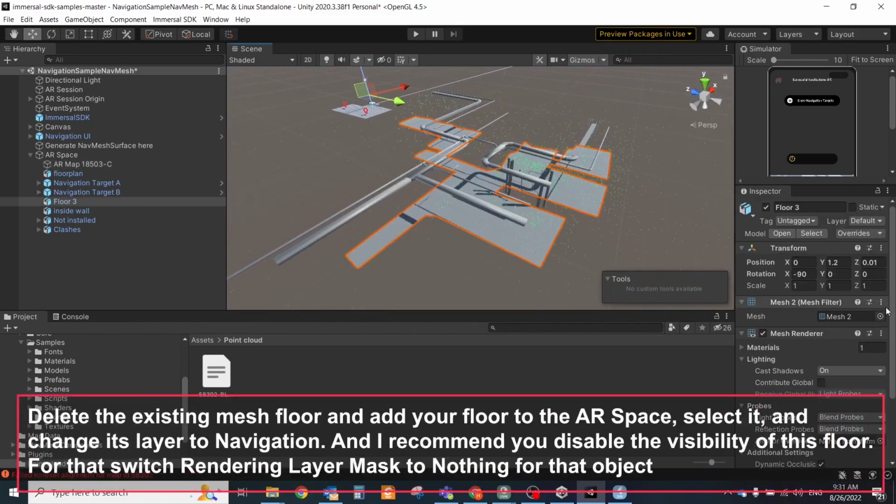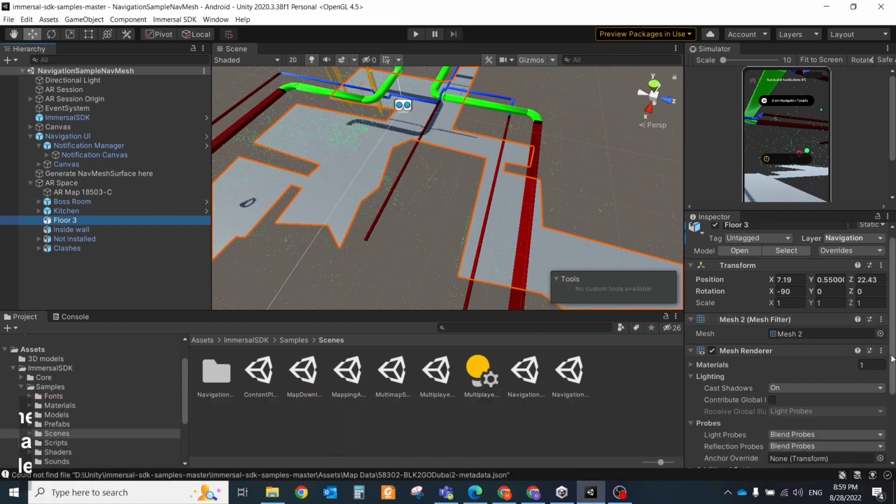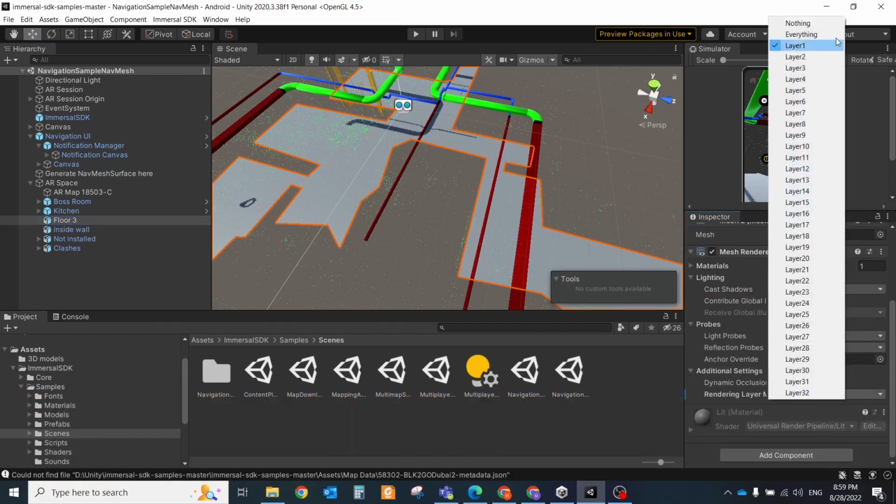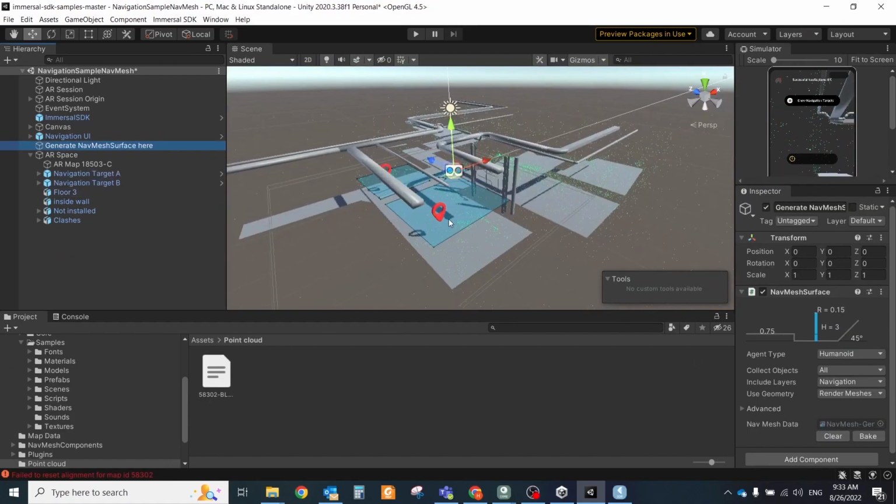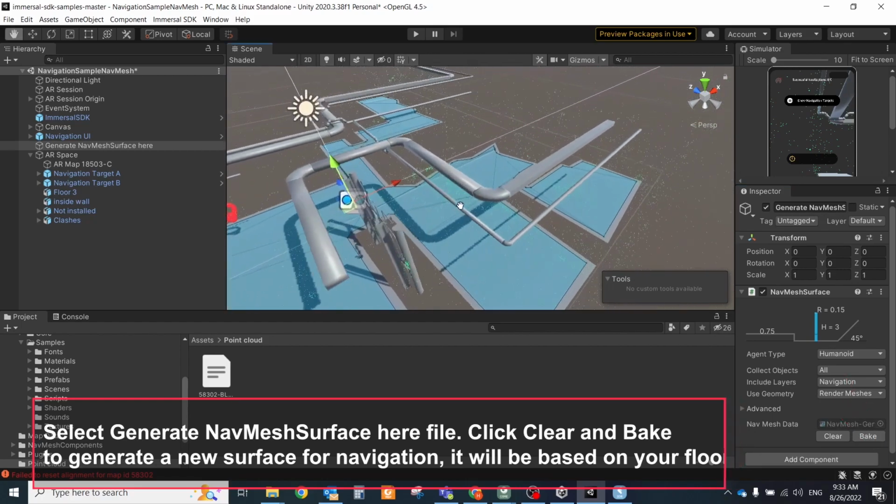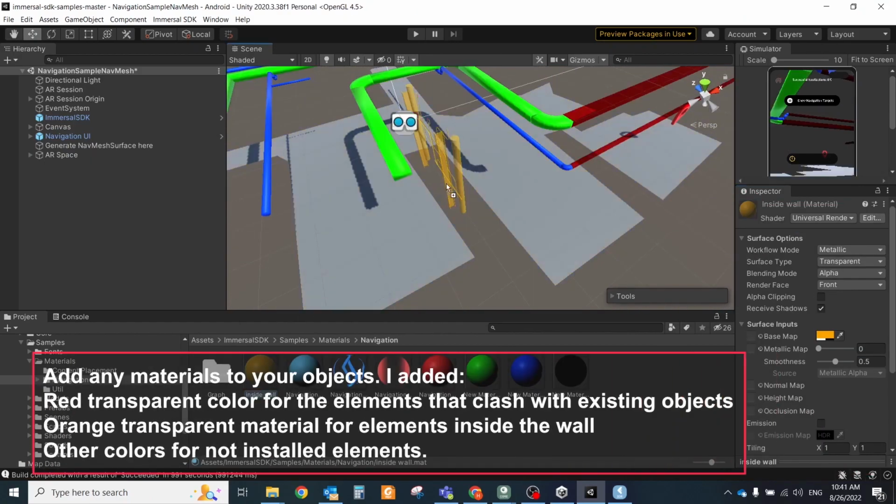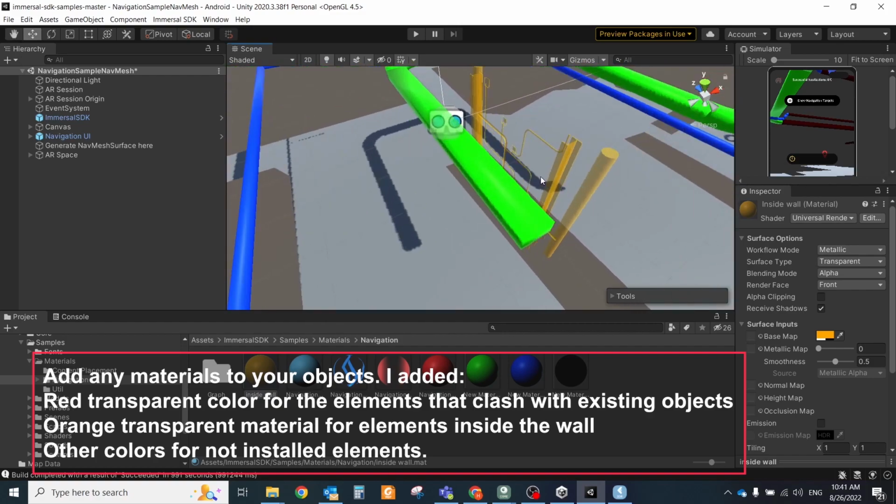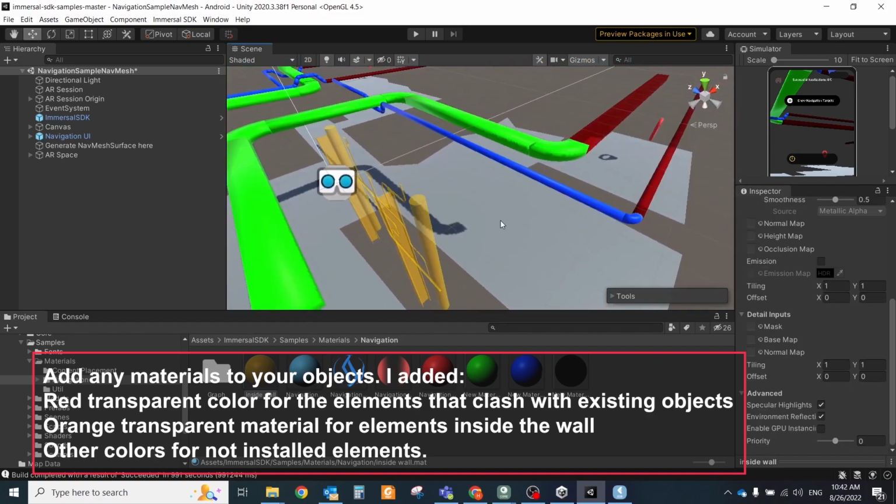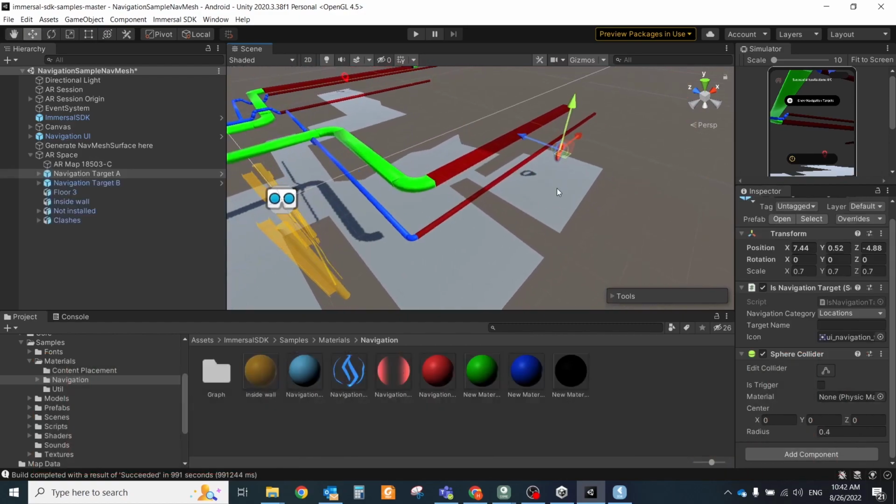Delete the existing mesh floor and add your floor to the AR space, select it and change its layer to navigation. And I recommend you disable the visibility of this floor. For that, switch the rendering layer mask to nothing for that object. Select the generate nav mesh surface file, click clear and bake to generate a new surface for navigation. It will be based on your floor. Change the name and location of navigation markers, add your materials to your objects. I added a red transparent color for the elements that clash with the existing objects, orange transparent material for elements inside the wall, and other colors for not installed elements.